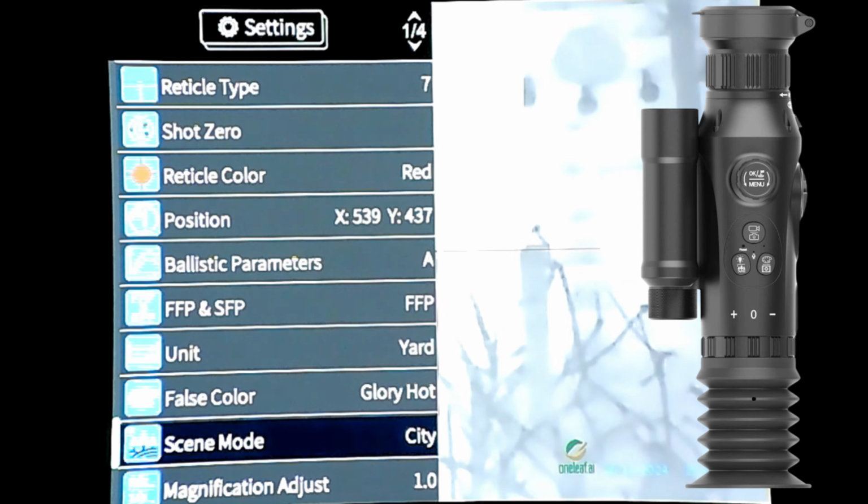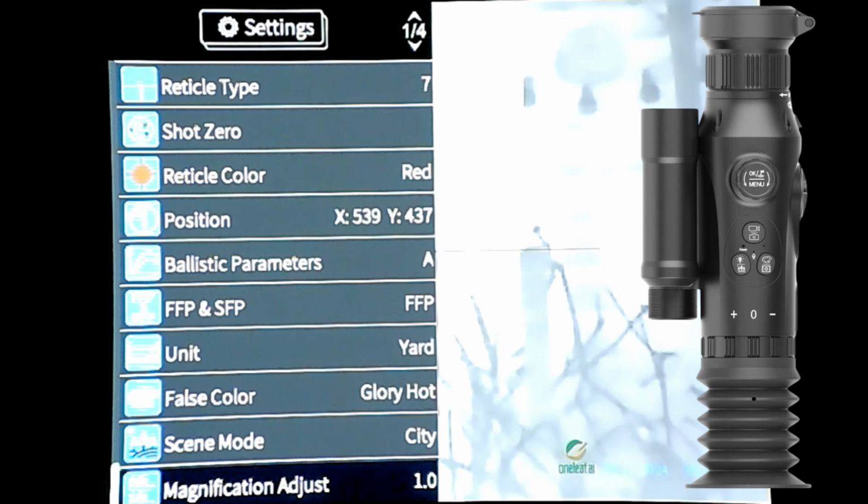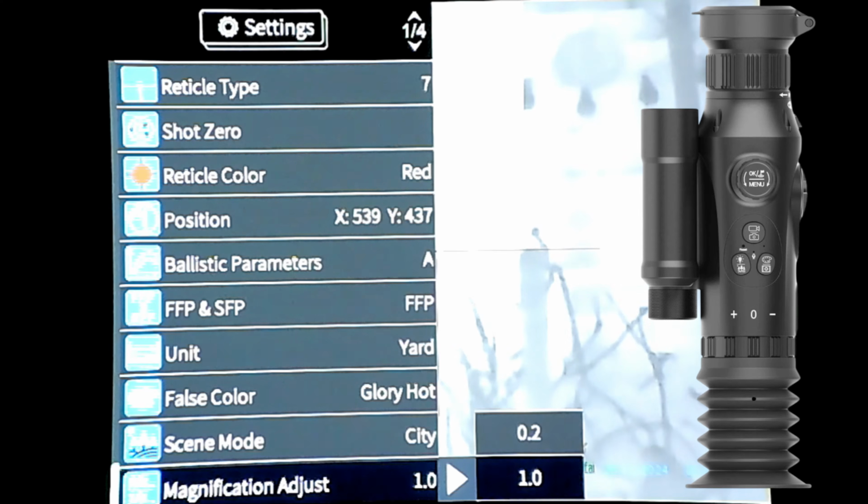From there, magnification adjustment. So press on that. So this is one click is basically like the first one is 2 times, the second will be 4, I think, but then you can have it in increments. If you choose a 0.2, you can have it in increments of between the actual times.